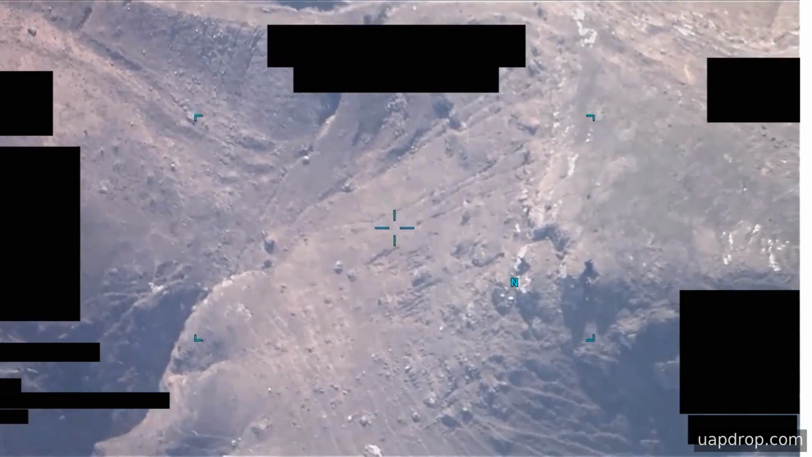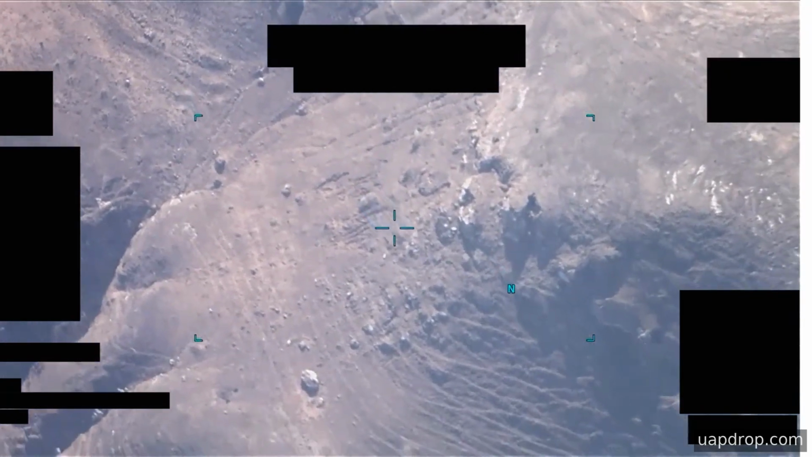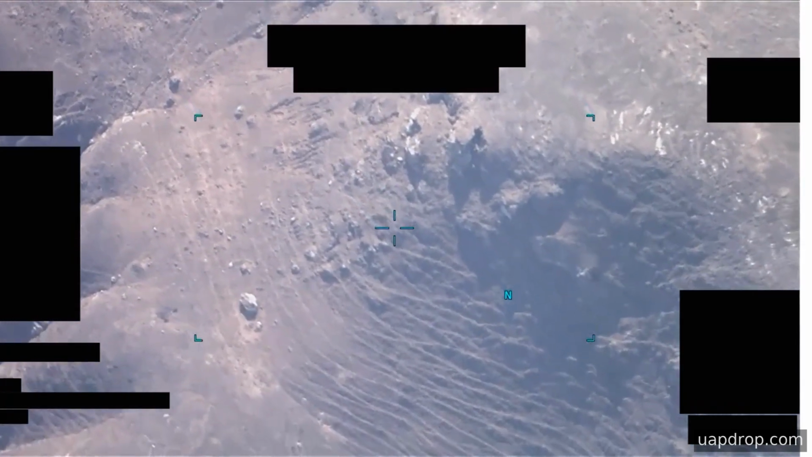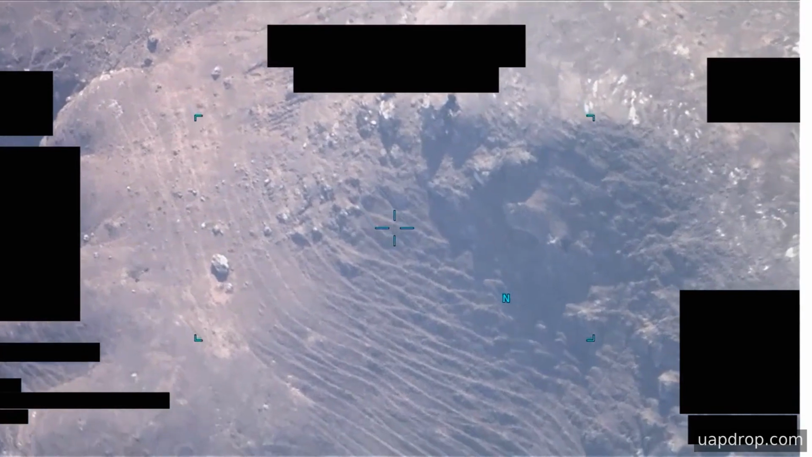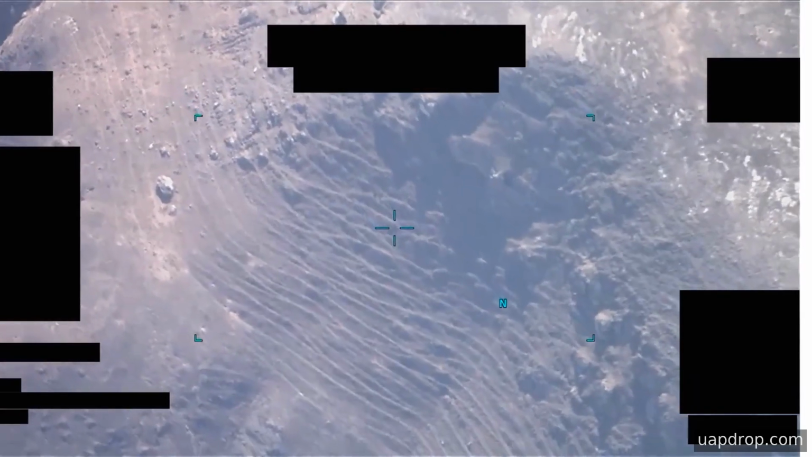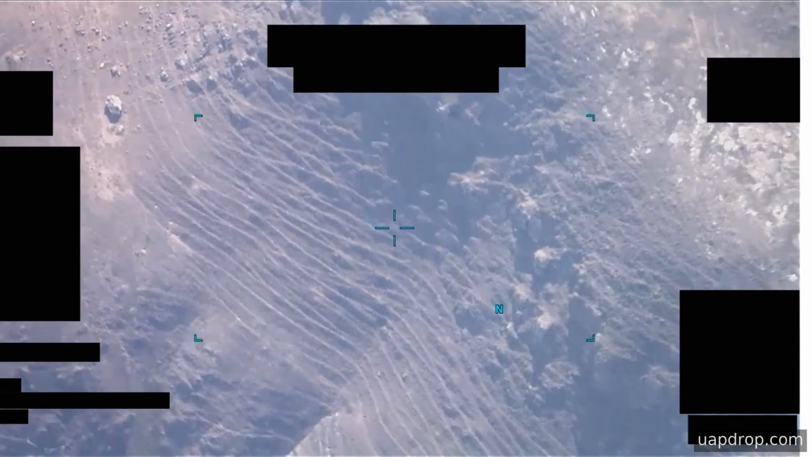Over the final portion of the clip, the sensor changes modes, and the feature becomes less distinct against the background as sensitivity and contrast settings shift. The imagery is consistent with a single object or area of differing radiative signature passing through the sensor field of view, while the camera tracks to maintain it near center.